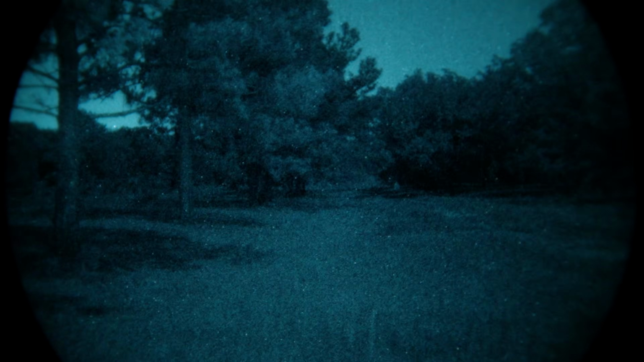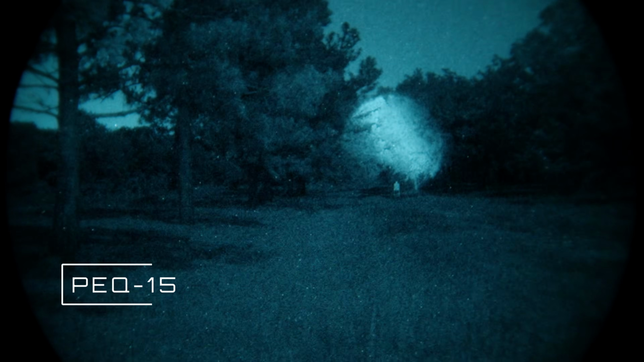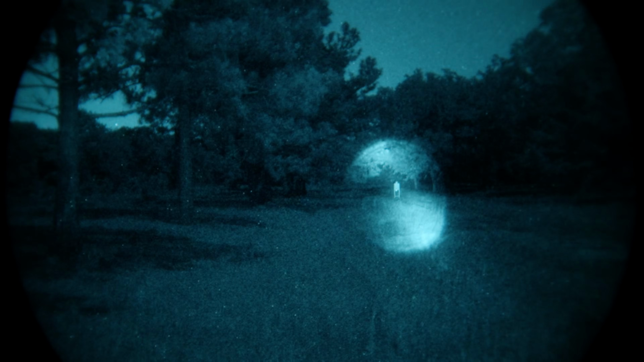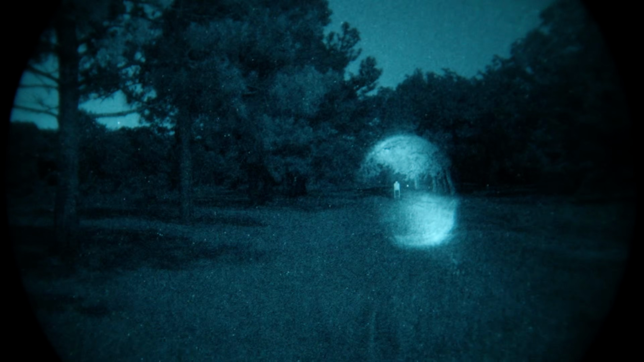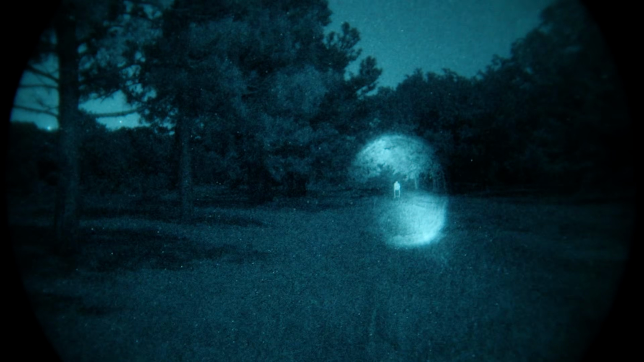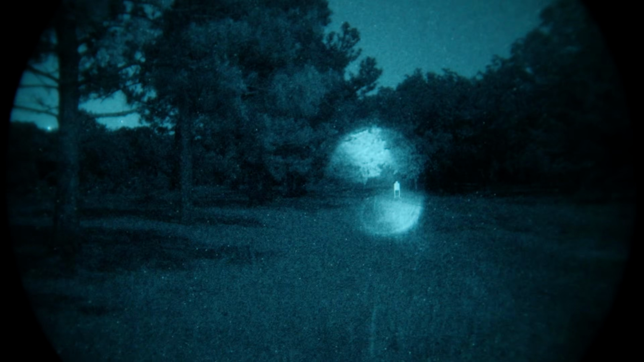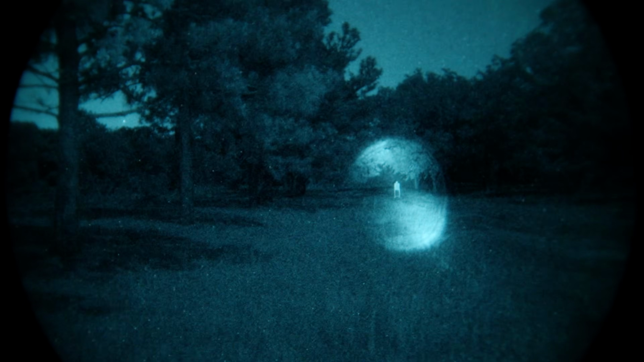All right, we've got another scenario set up here. Just like the last 2 scenarios, I'm starting with the full power PEQ-15. This is full power laser, full power illuminator. There is a target stand out there at about 100 meters, giving you an idea of what kind of performance you can expect from this laser system in this kind of situation.